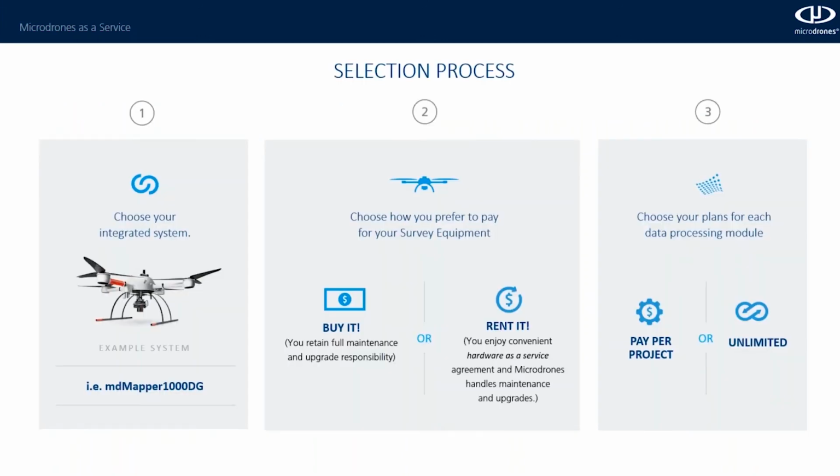Well, let's take a look at that selection process, Matt. Today we talked about the MD Mapper 1000 DG as a service. Step one, choose which integrated system you want to use for your mapping and drone projects. Then your second step is to select how you prefer to pay for that surveying equipment.